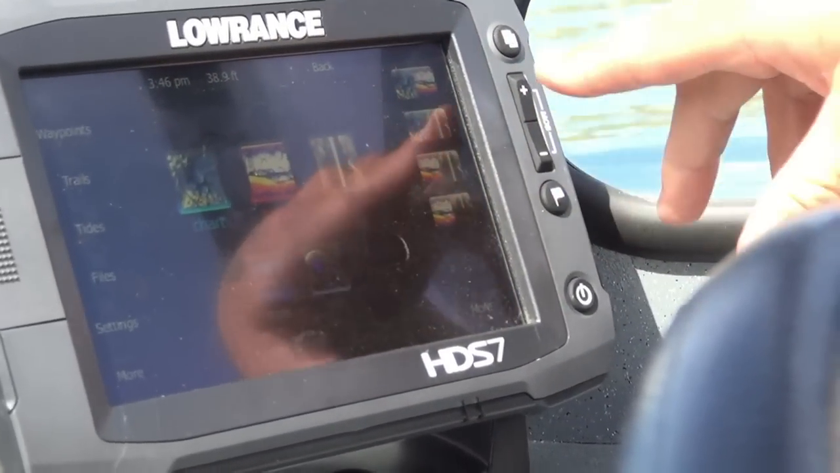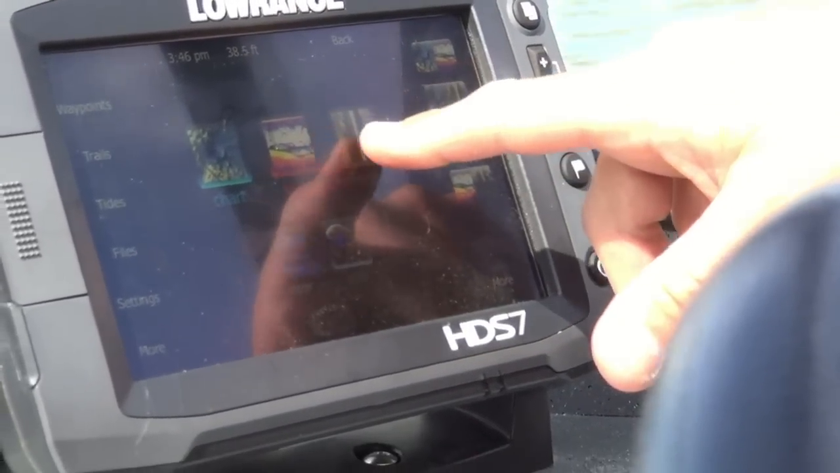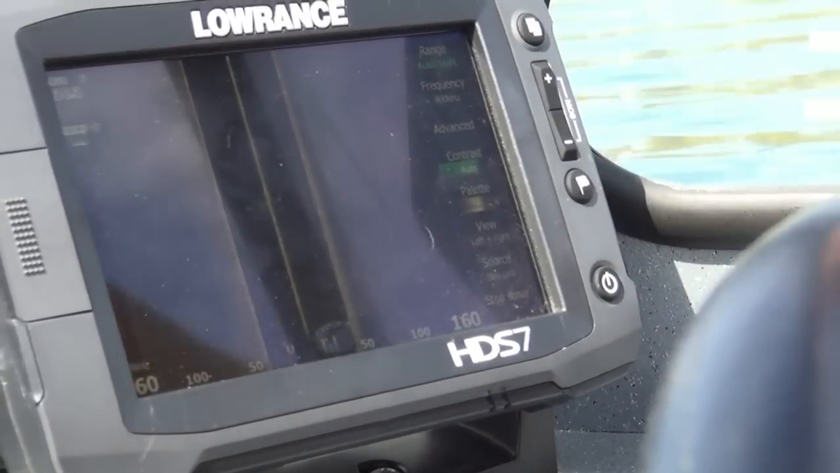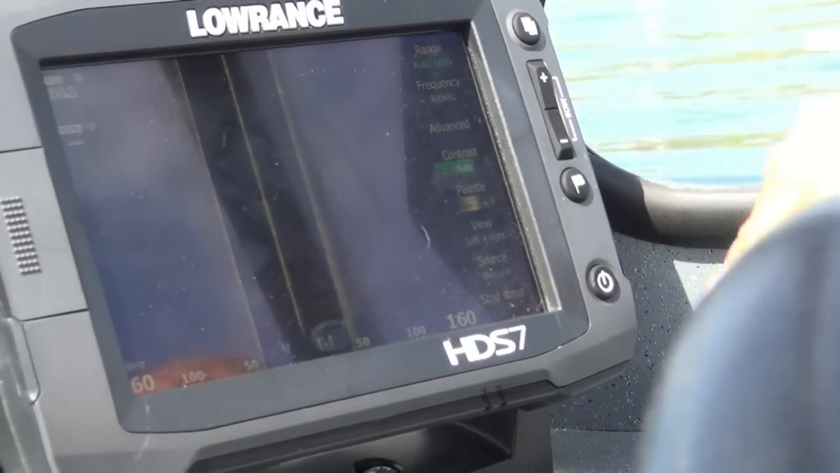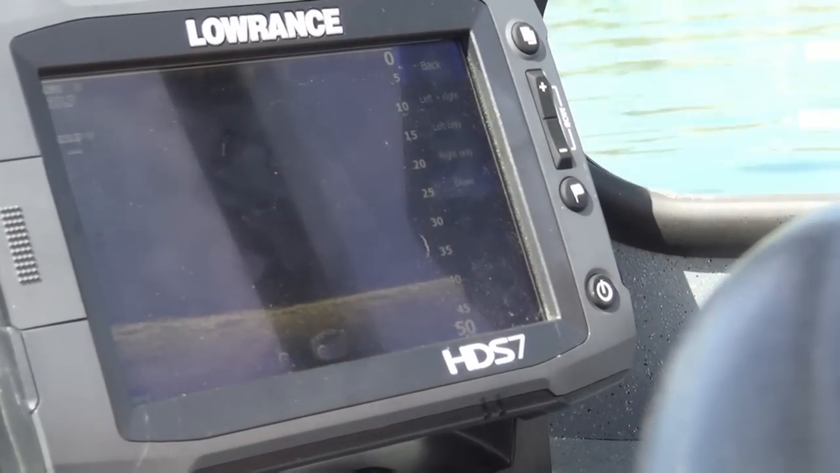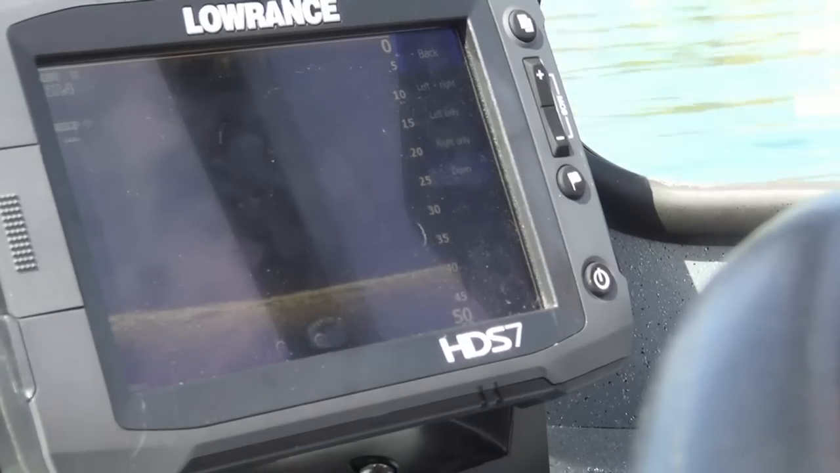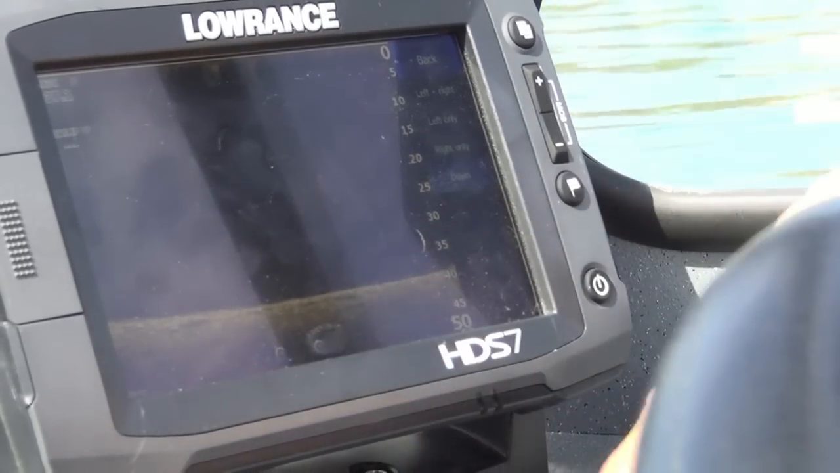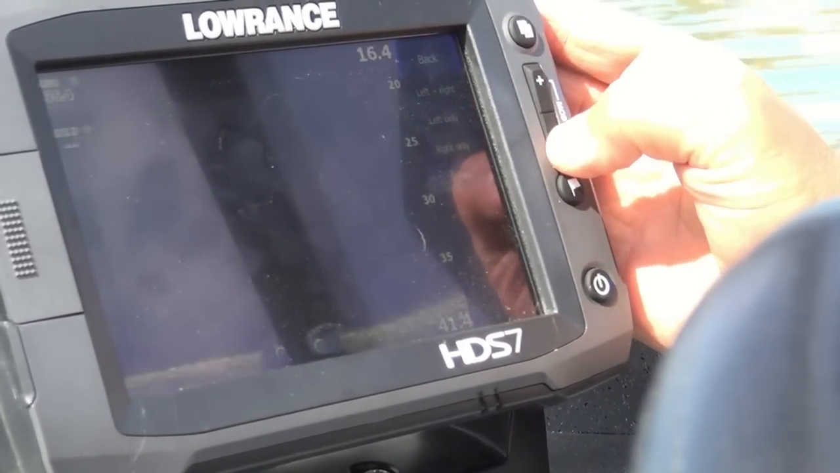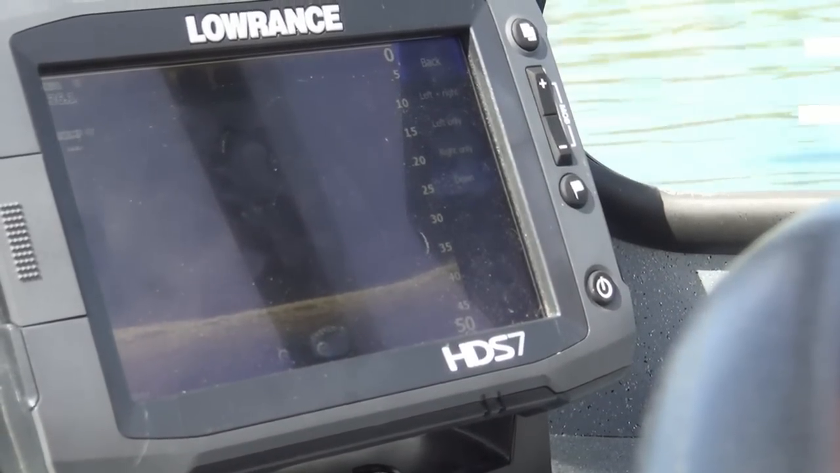We have several other options on here. We have structure scan, which I haven't gone into yet, but that is looking like a down imaging of the bottom or side imaging. And currently I'm bringing up the down imaging view, what it looks like on the Columbia here. And now we are sitting in about 40 feet of water, and we can really zoom in on that if we want, or we can back out and look at a much broader picture.